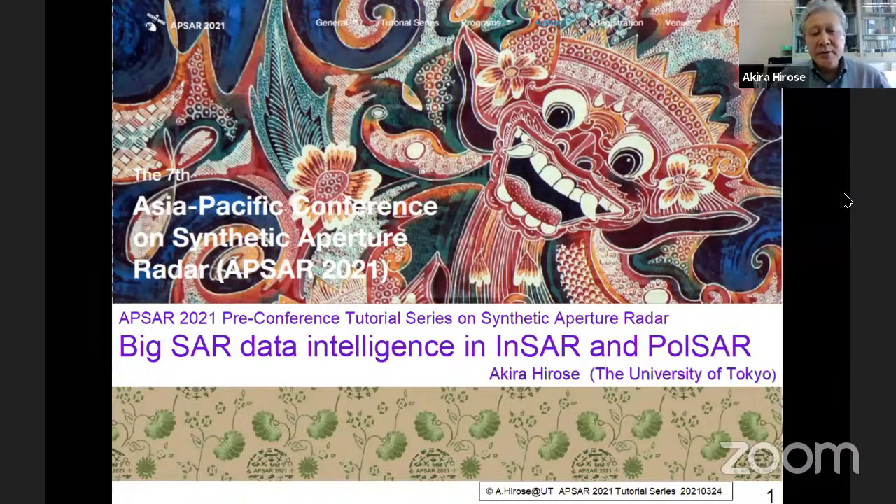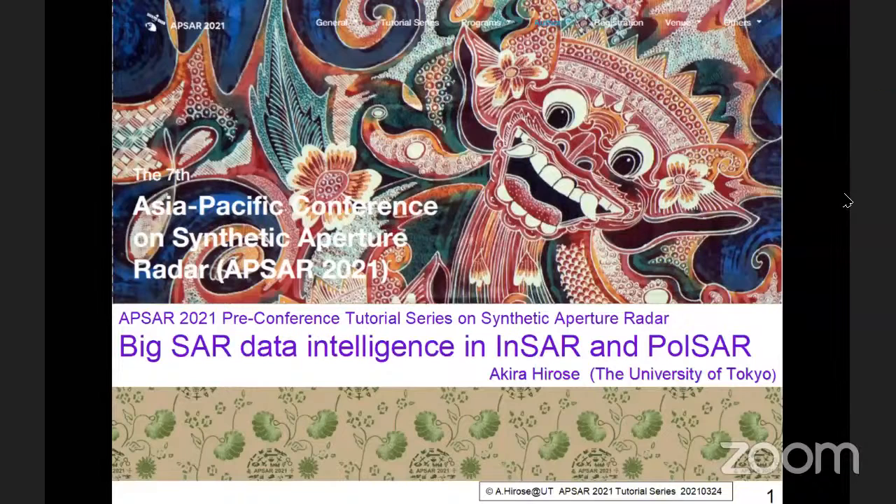My talk is mainly about the post-processing of the measurements. These are data intelligence in InSAR and PolSAR, and I focus on InSAR this time.